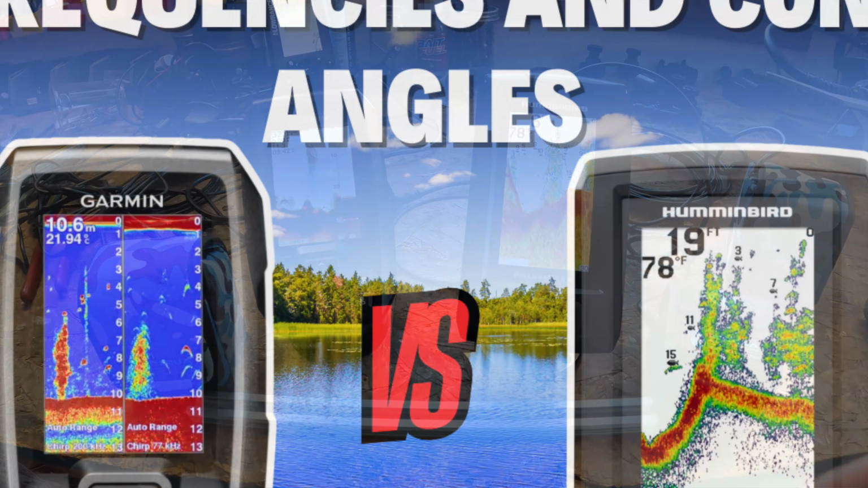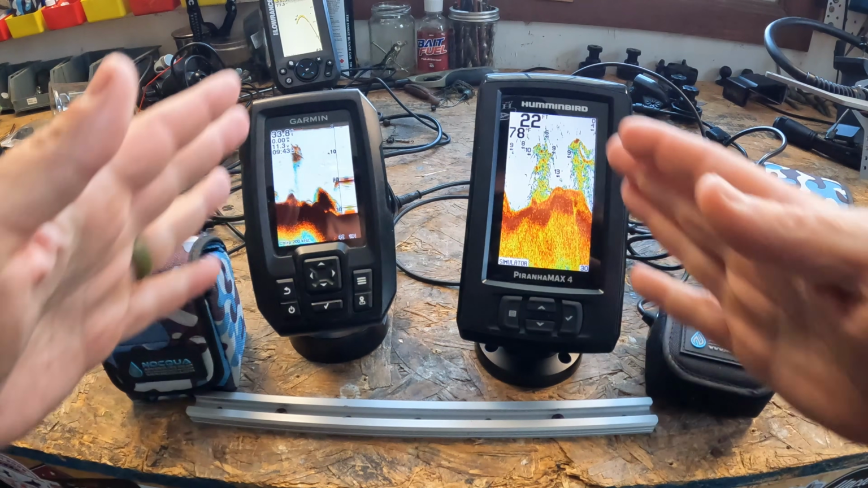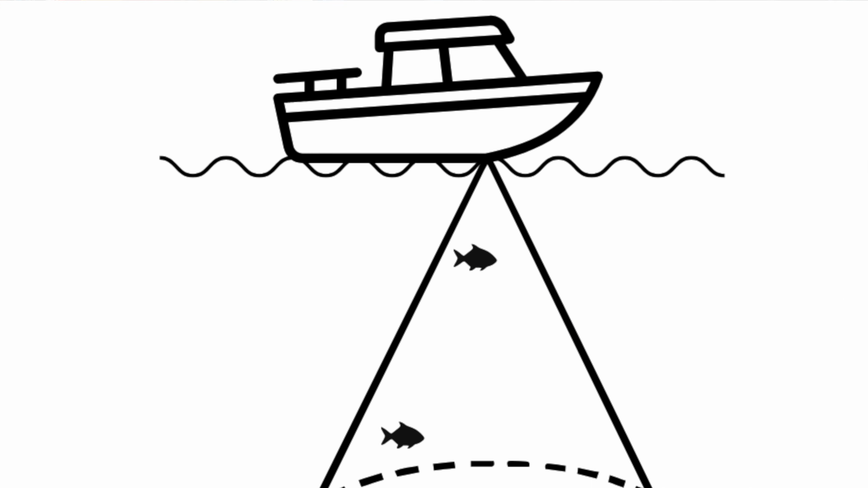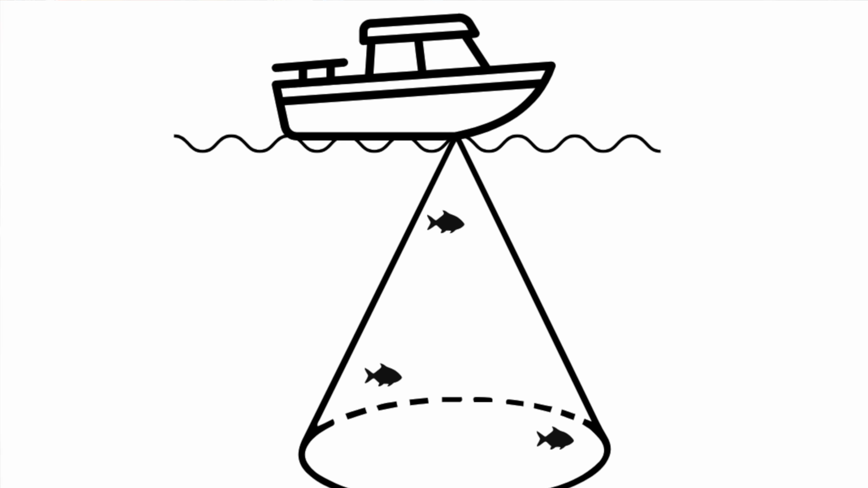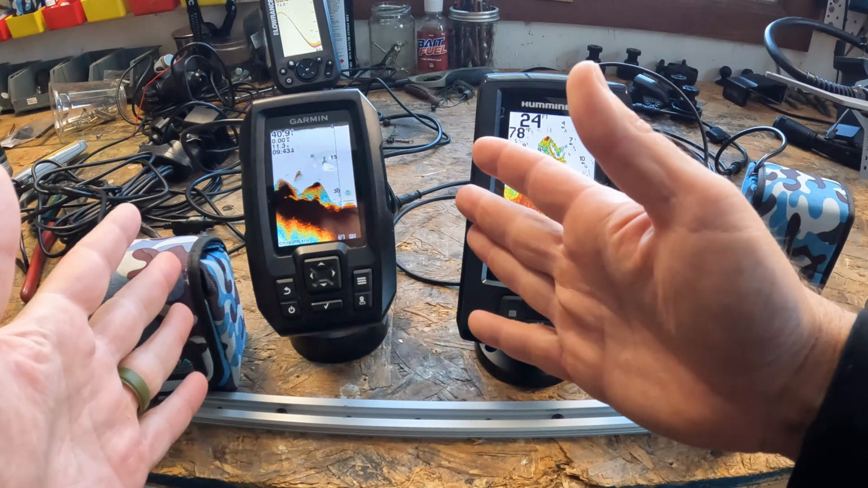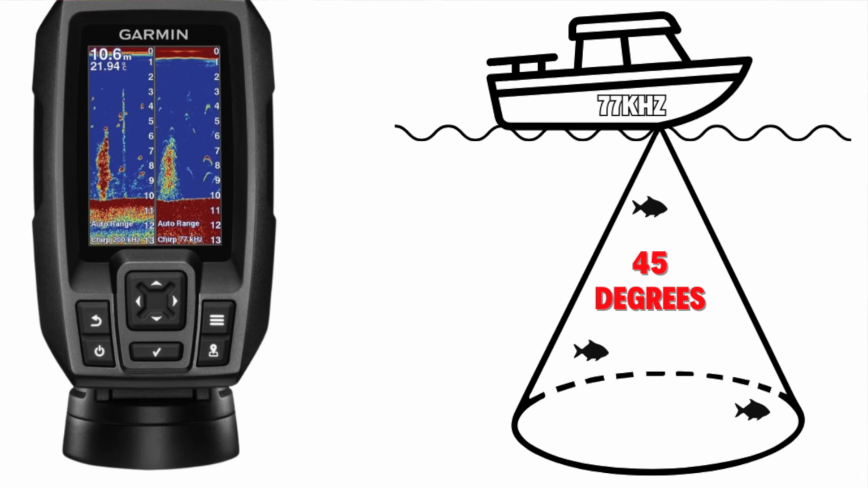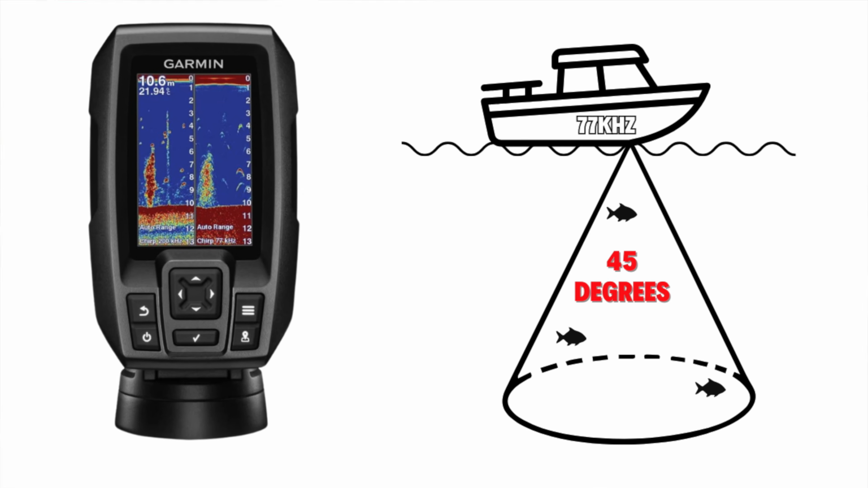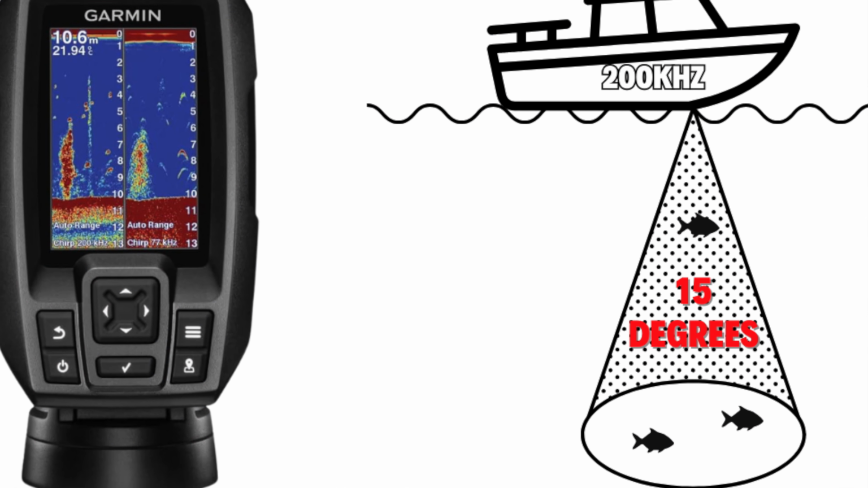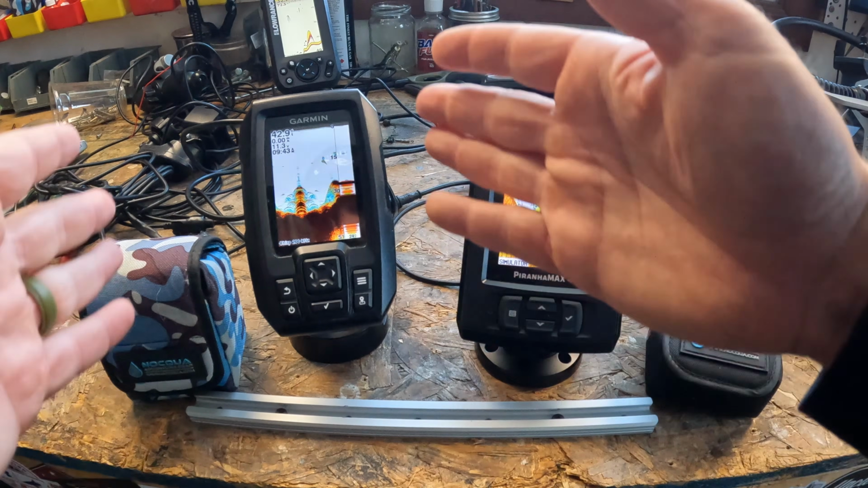So now let's talk about what those cone angles really mean, right? So sonar doesn't shoot straight down like a laser, it shoots in a cone. So think of it like a traffic cone under the transducer. And that cone determines how much water you see and how much detail that picture actually is. So in the Garmin Striker 4, on that 77 kilohertz, you're gonna get a 45-degree cone. It's really great for finding bait and spread out fish. And when you throttle that over to the 200 kilohertz, you're gonna get a 15-degree narrow cone for that precision detail directly under your vessel.